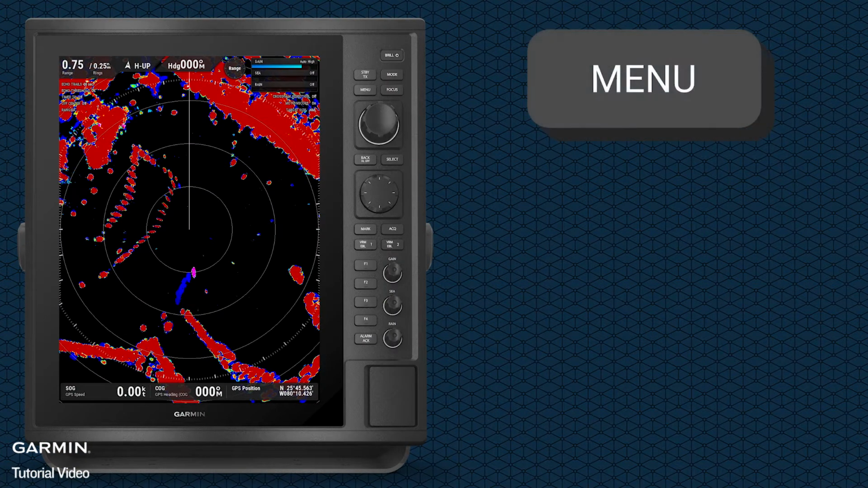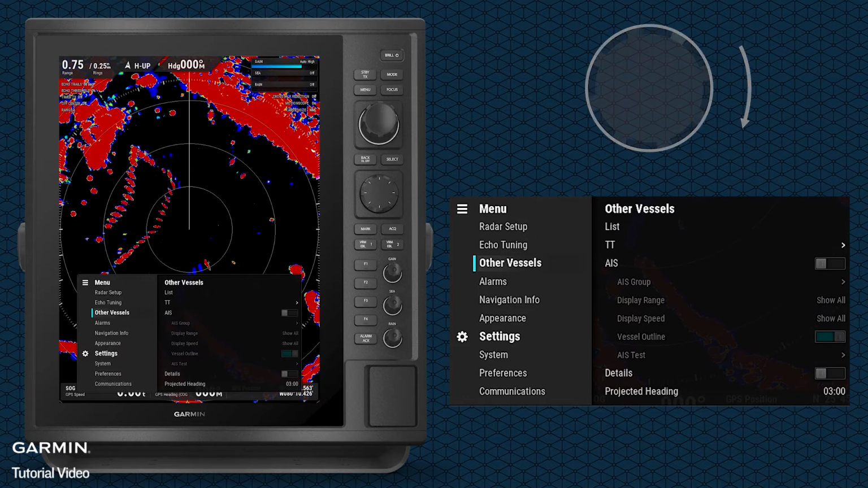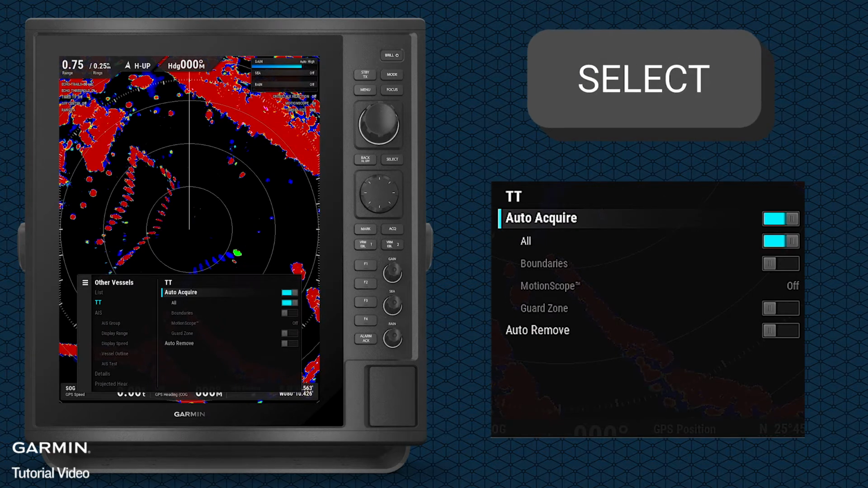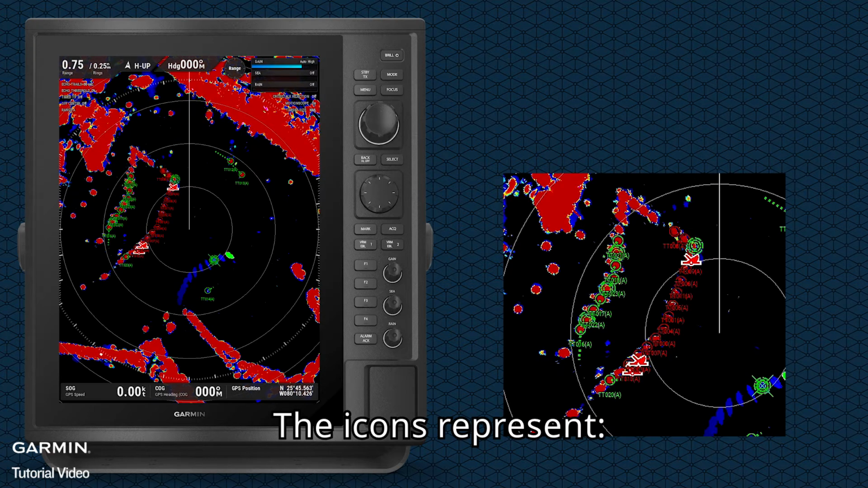Press Menu. Select Other Vessels. TT. Auto Acquire. The icons represent